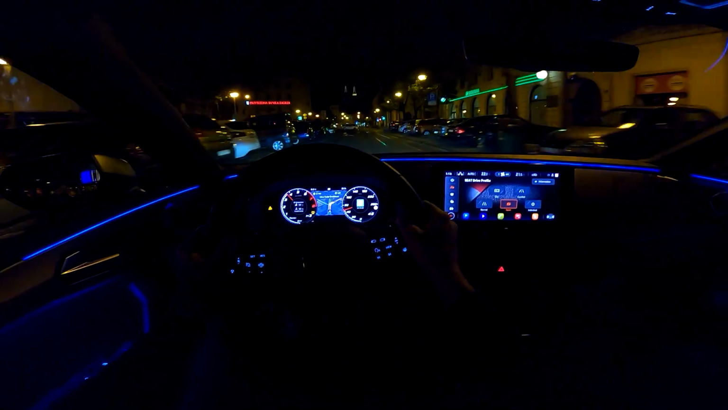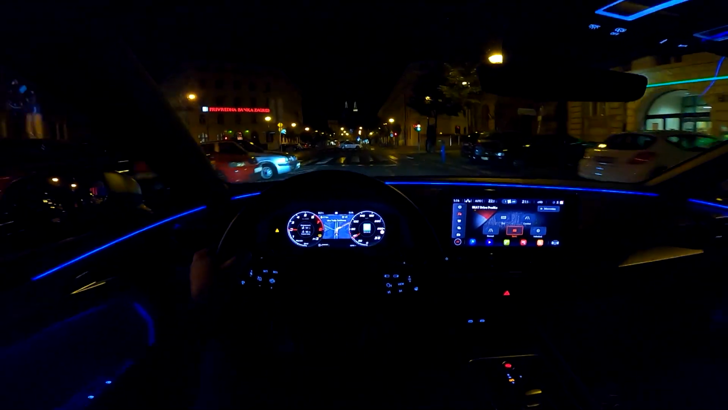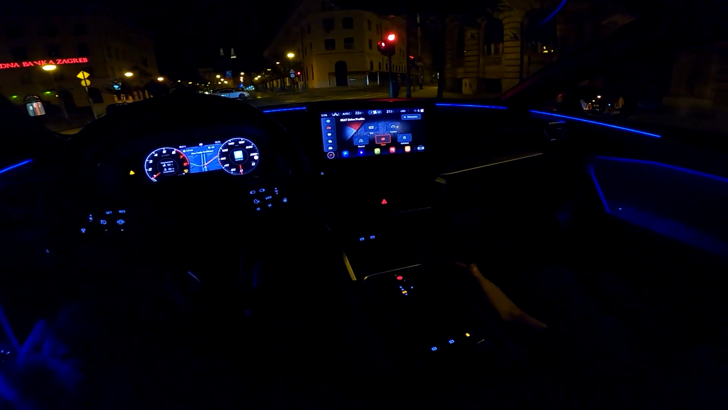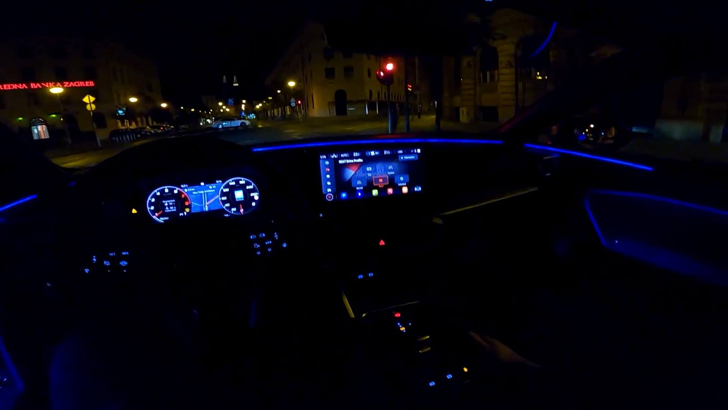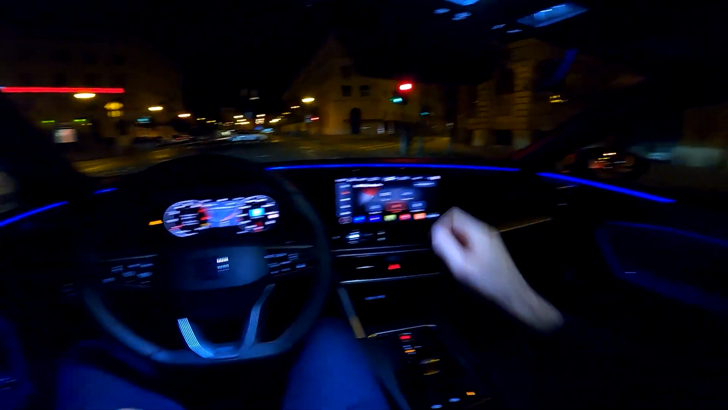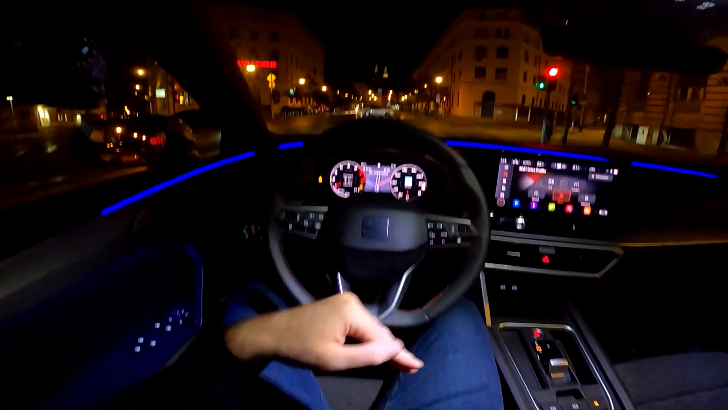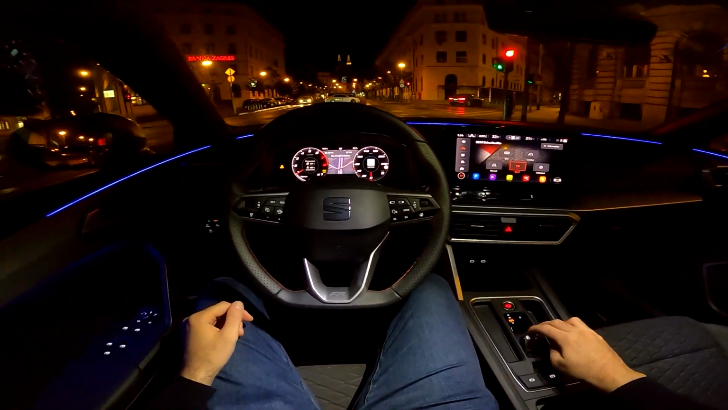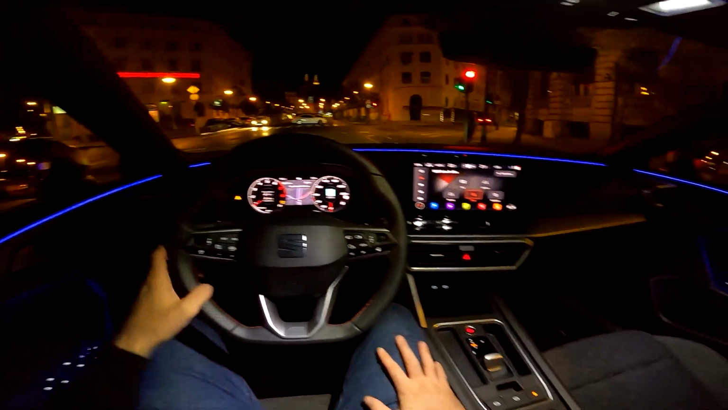You can use these paddles for shifting, or, of course, the automatic will do it for you. We are now in the manual mode. If you want to go back to drive, you just press this and you are back in drive.